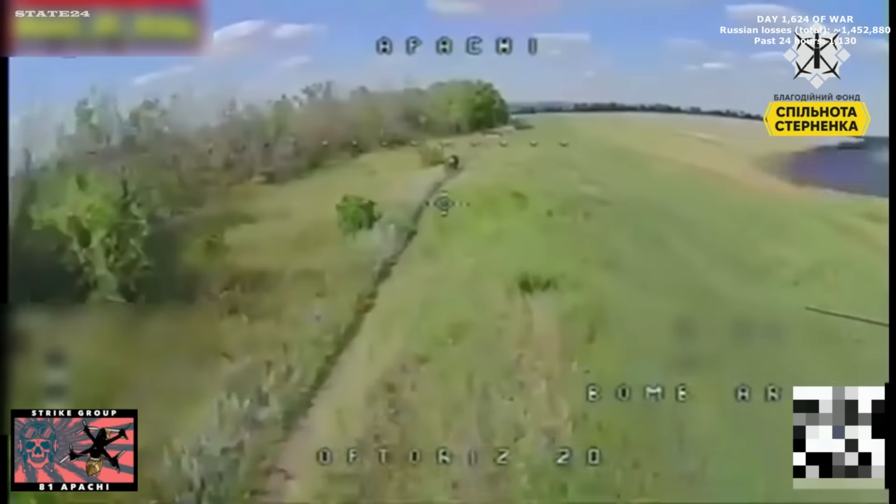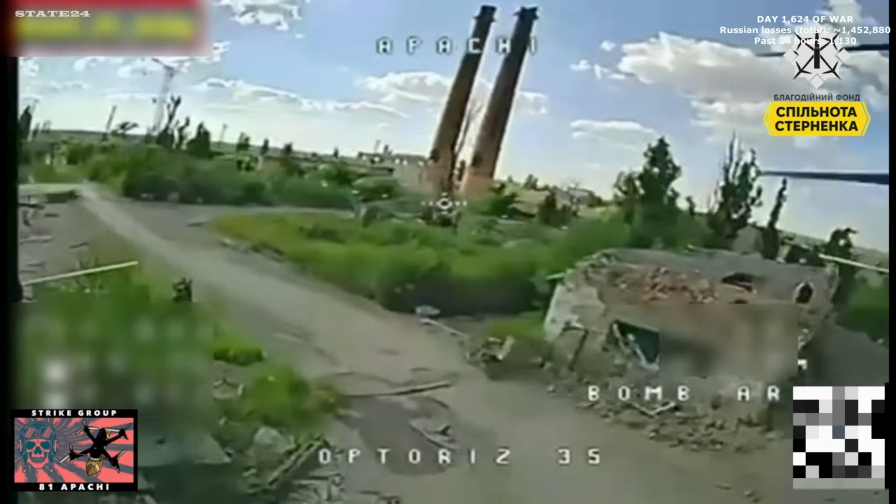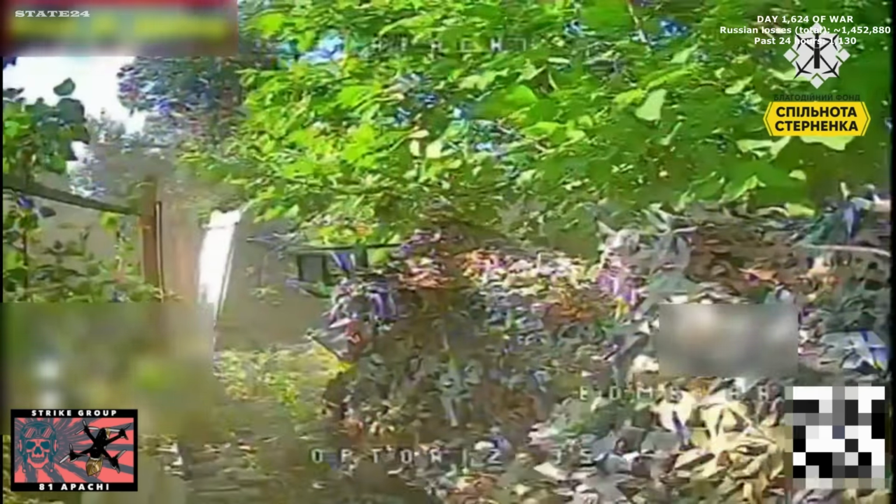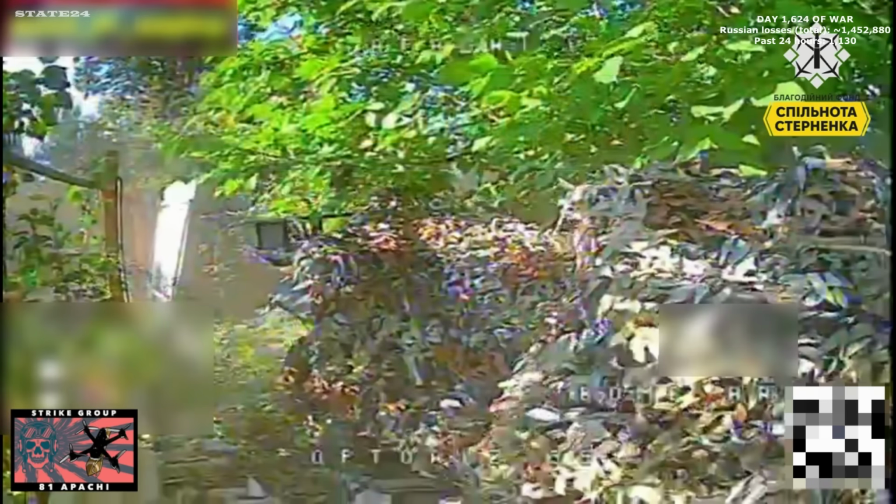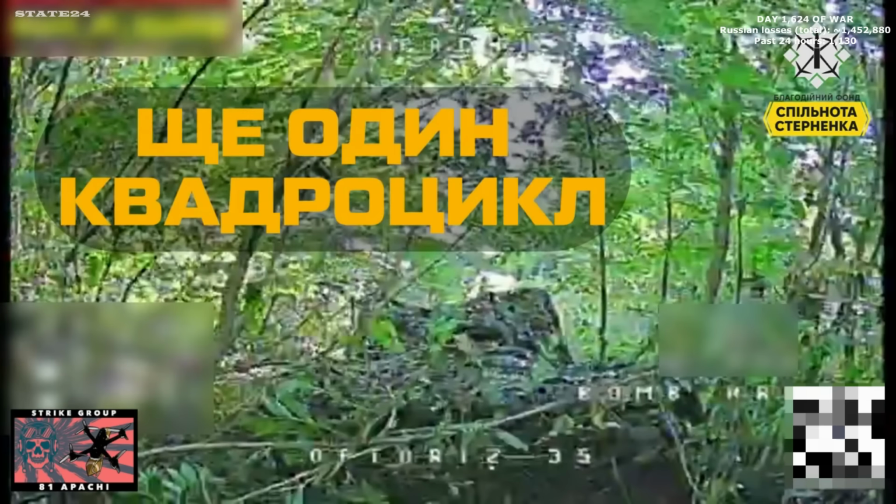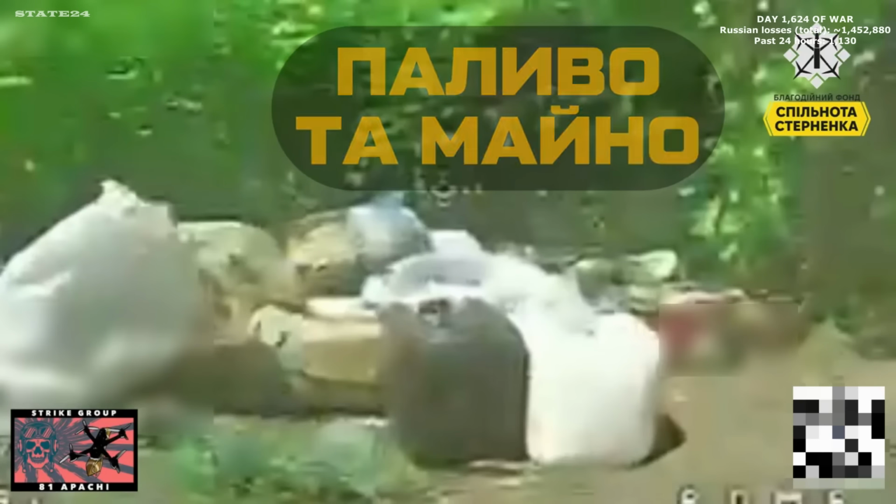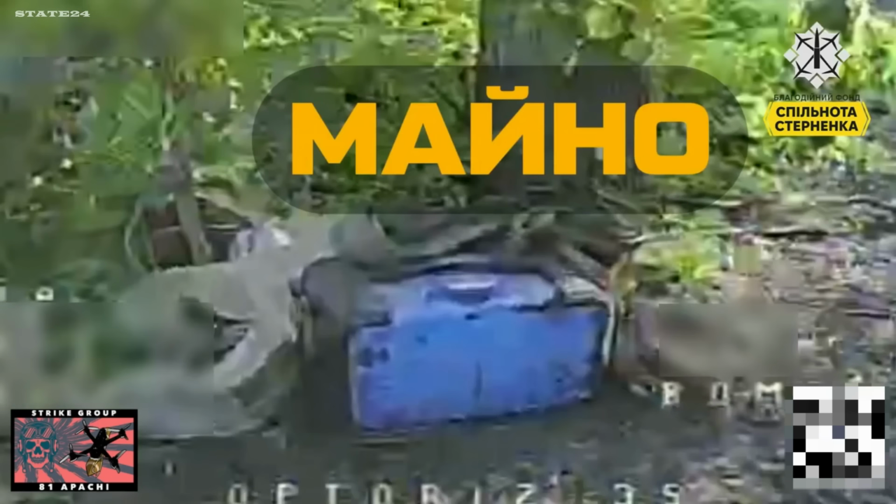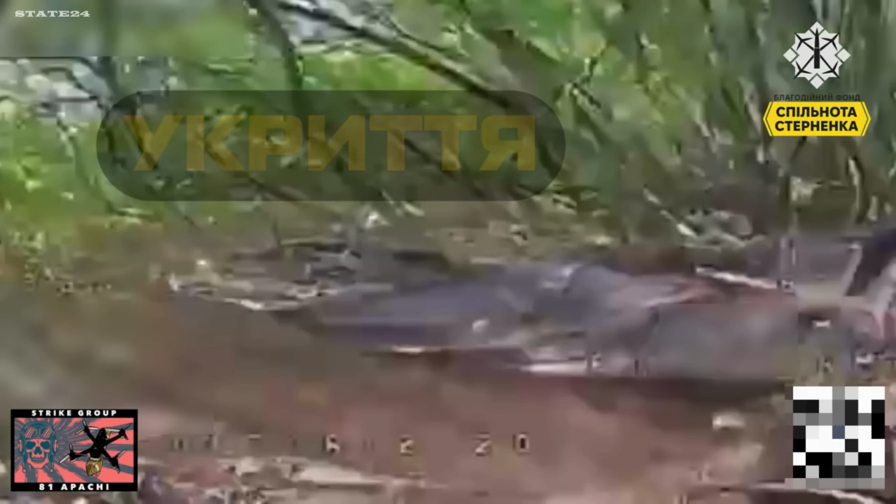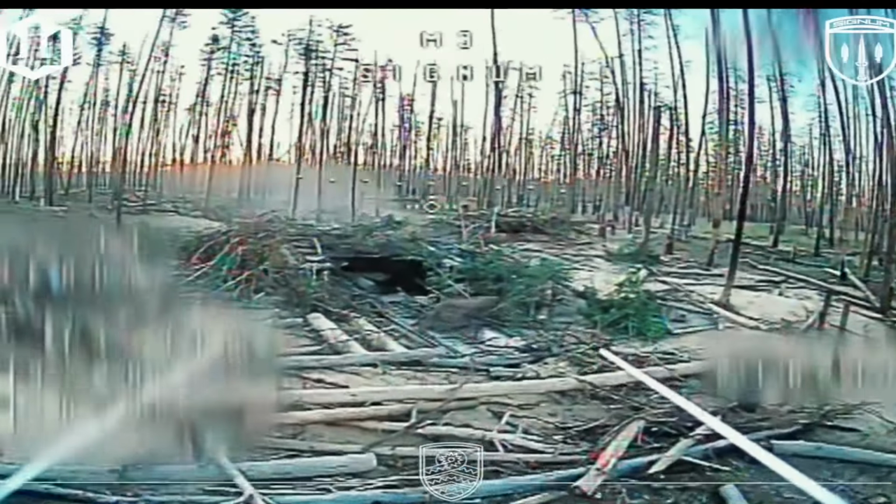A Ukrainian FPV operator lifts off over the Lyman direction, a sector that's seen constant pressure for months. The search begins. Tree lines, abandoned buildings, any route Russian forces might use to move or resupply. Within minutes, the first target appears. A motorcyclist moving along a road, then a soldier near a shelter, then the shelter itself. The operator works through the area systematically, and everything that was operating here when the shift started isn't by the time it ends.